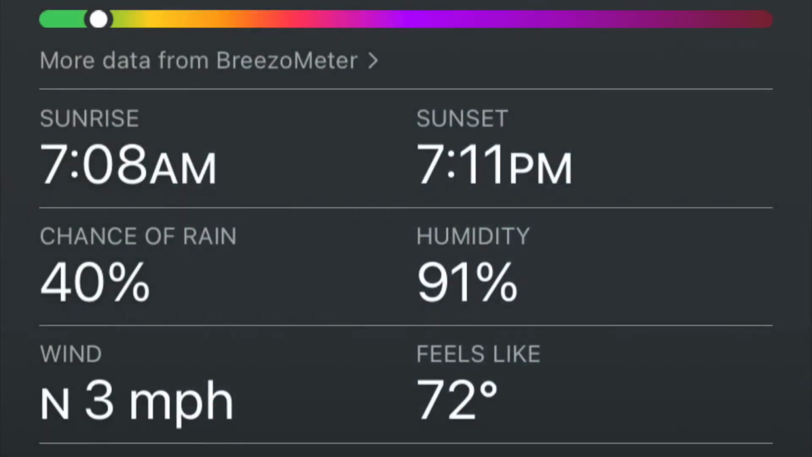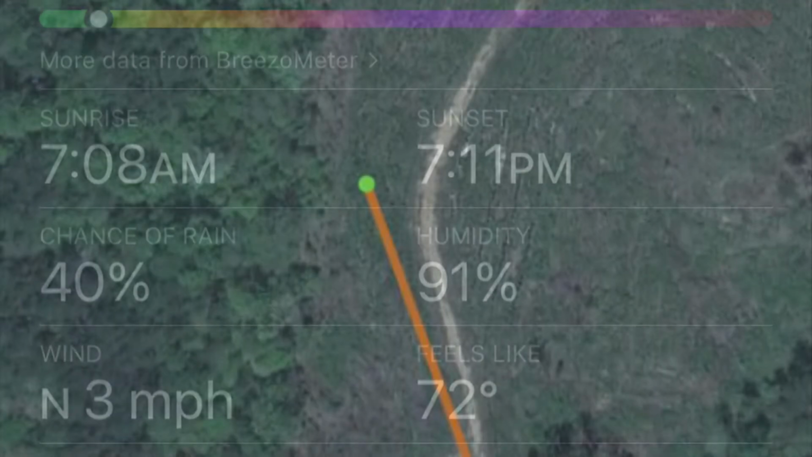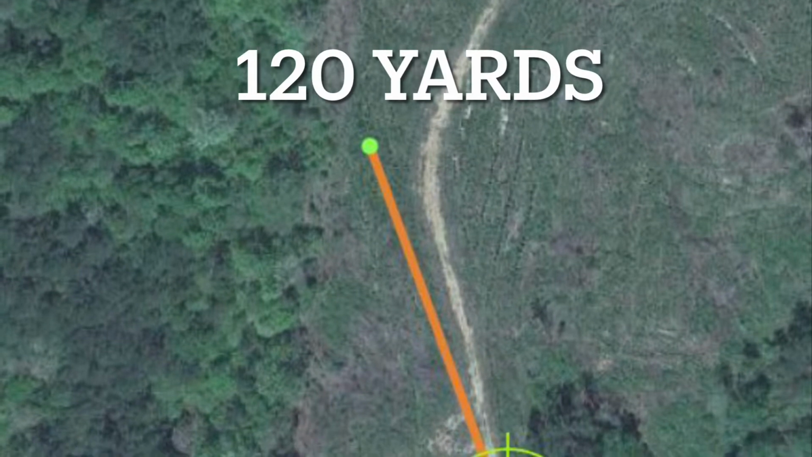So if you guys have fields or old food plots, you might want to go scan them, and don't just rely on those cameras. Did have a pretty good rain right before I got into the stand. Humidity 91%, and it was a pretty nasty thermal condition.